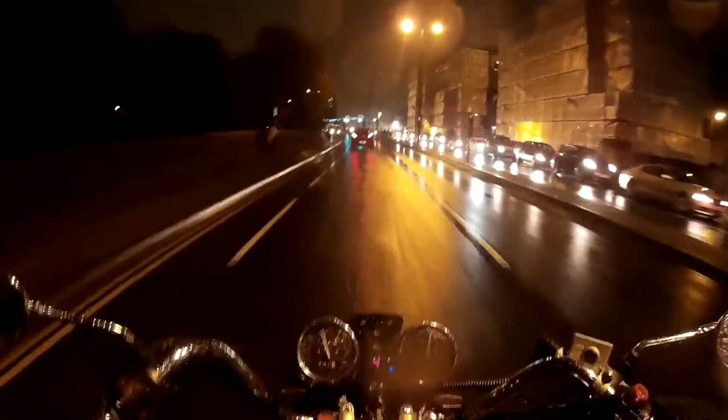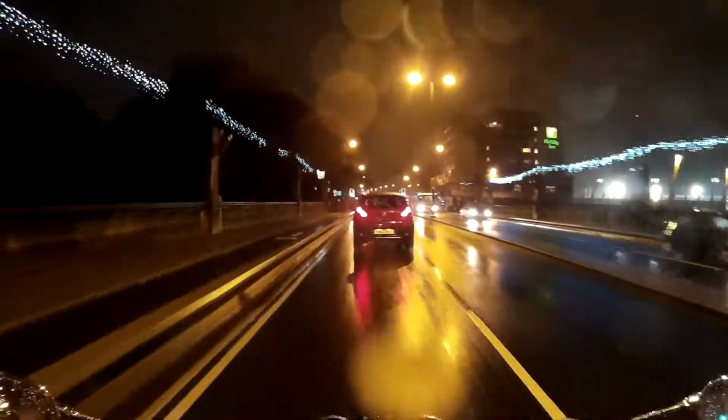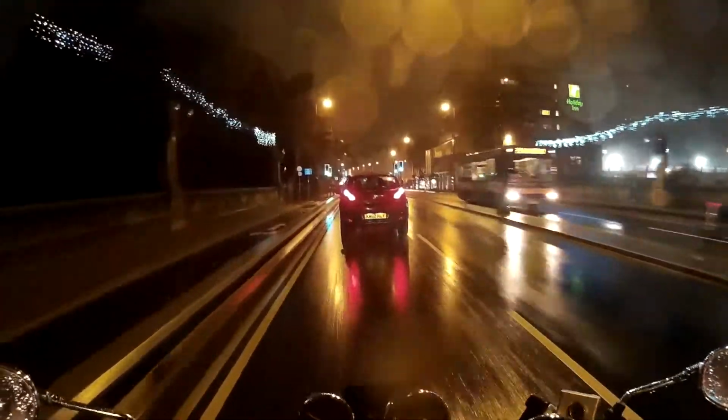I'll close this visor a bit so you can hear me a bit better. It does feel strange having a backpack on. As you can see, here are the Christmas lights here in Cardiff. Well, some of the Christmas lights anyway.